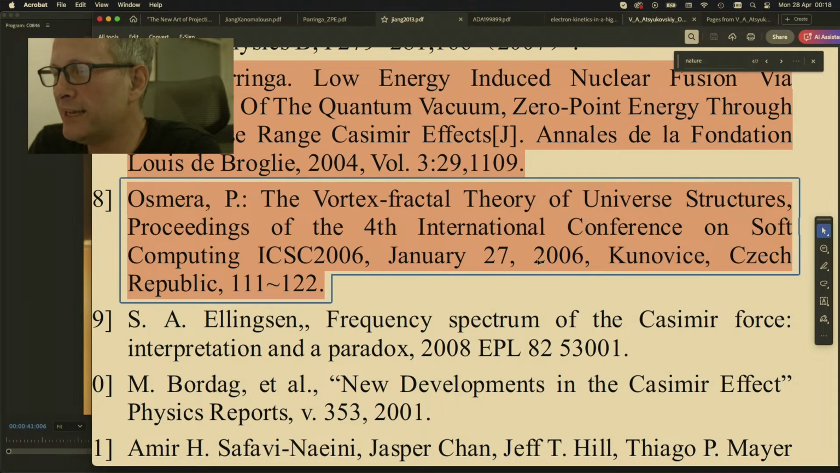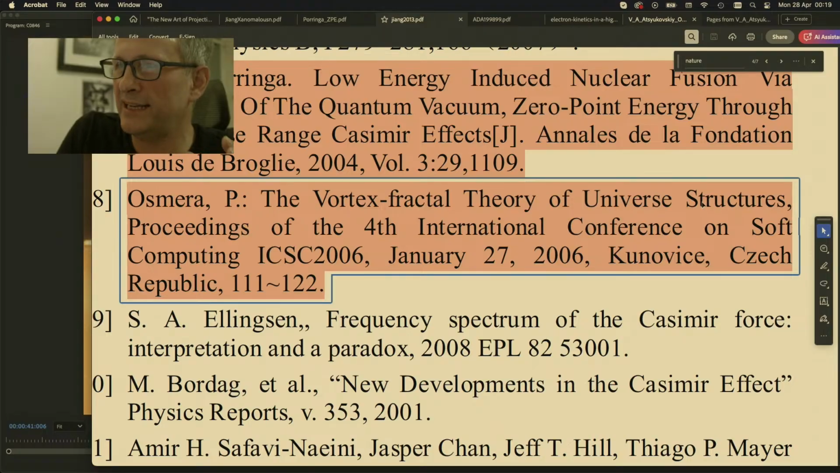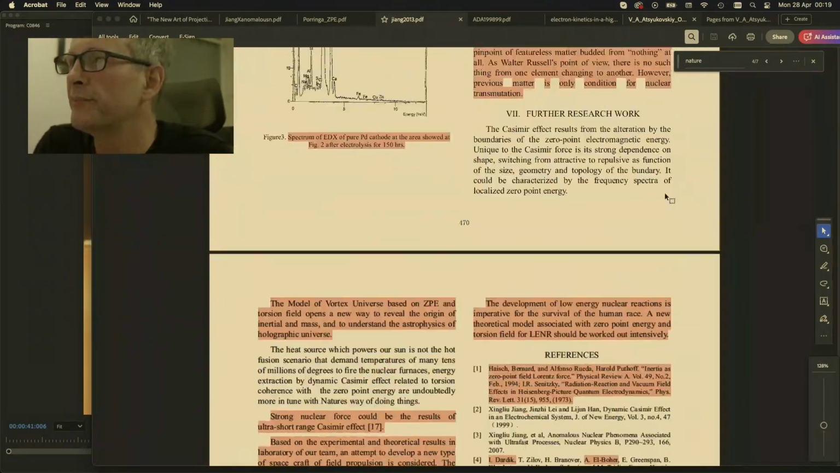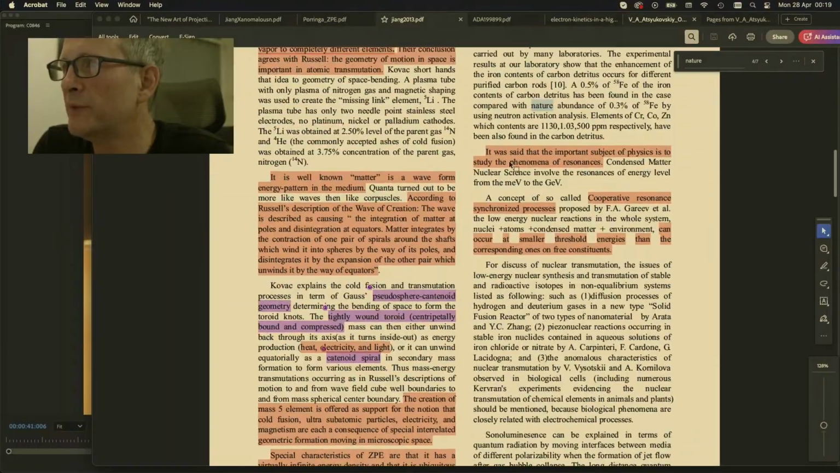Here he is when he does his, it would appear, his initial discussion on his vortex fractal ring theory of universe structures. So at this point he was looking at universe structures, and by 2009-10 he was actually talking about the fractal model of an electron. Very, very interesting.